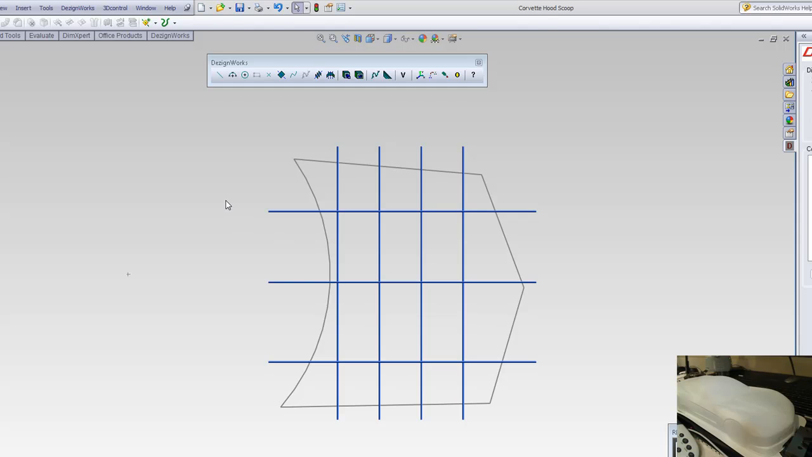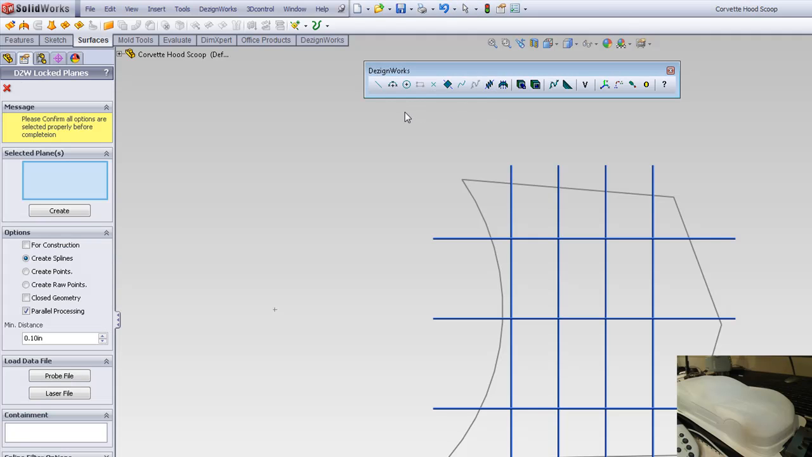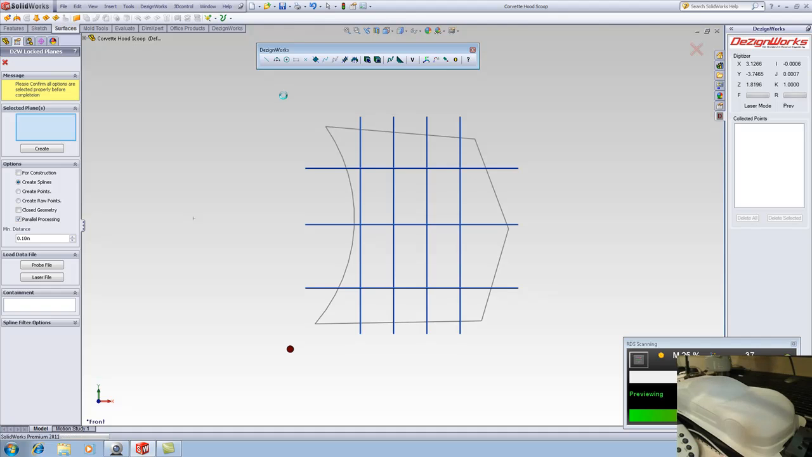We did alignment with Dezignworks. We use Dezignworks to create some boundaries. In this case, we're going to show you how we actually can contain the laser. We're going to utilize the lock plane tool. And in this session, we'll be featuring the Romer Absolute arm, 7-axis with a laser.